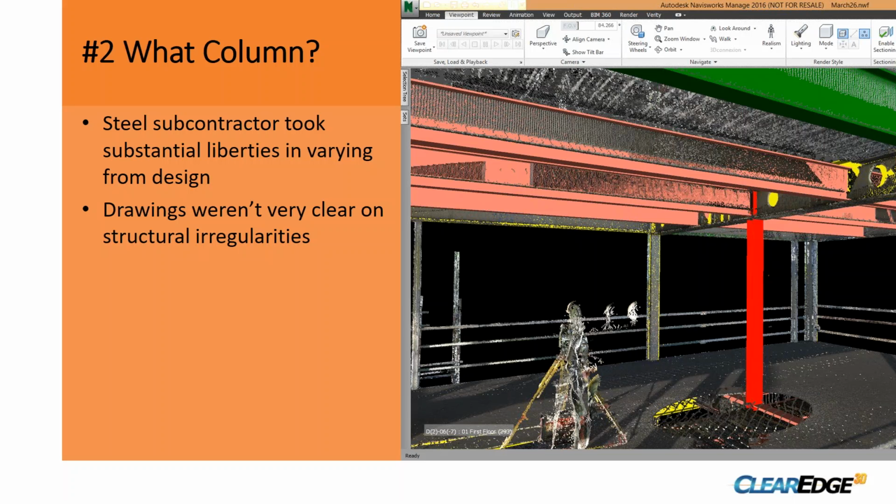So this kind of comes back to clarity in drawings to some degree. There was a typical structure throughout the building, but there was a level where a column needed to be left out for a piece of equipment, and because of how it was drawn, it was unclear to the subcontractor which level that was. They fabricated everything correctly, but the install went awry, and they just didn't install the column on this floor where it was supposed to be.